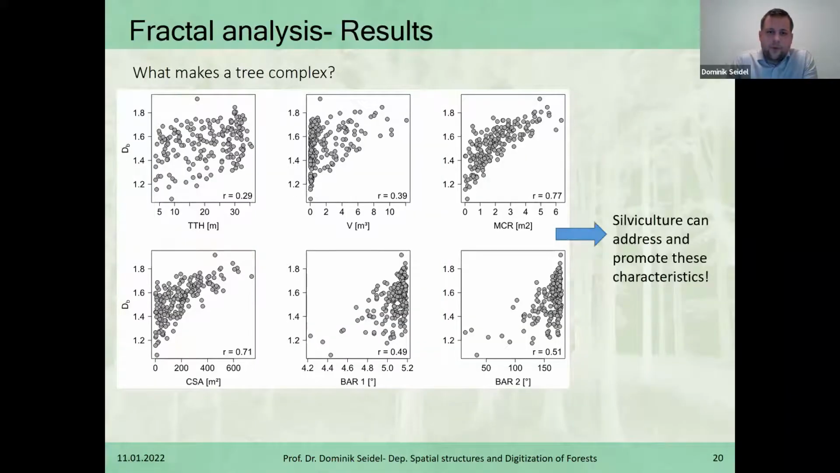So we have around a 50-50 share in theory, and what we found here in the real world seems quite close to that. Then we ask ourselves the question, okay, what makes a single tree a complex object when it comes to the box dimension? So we will see here always the box dimension on the y-axis, and the different structural parameters of the trees on the x-axis. We can see here that total tree height was positively associated with the box dimension.